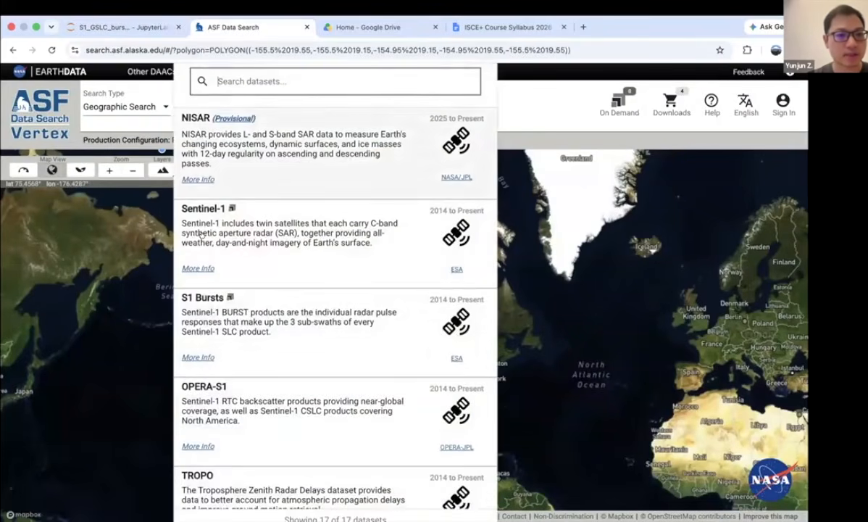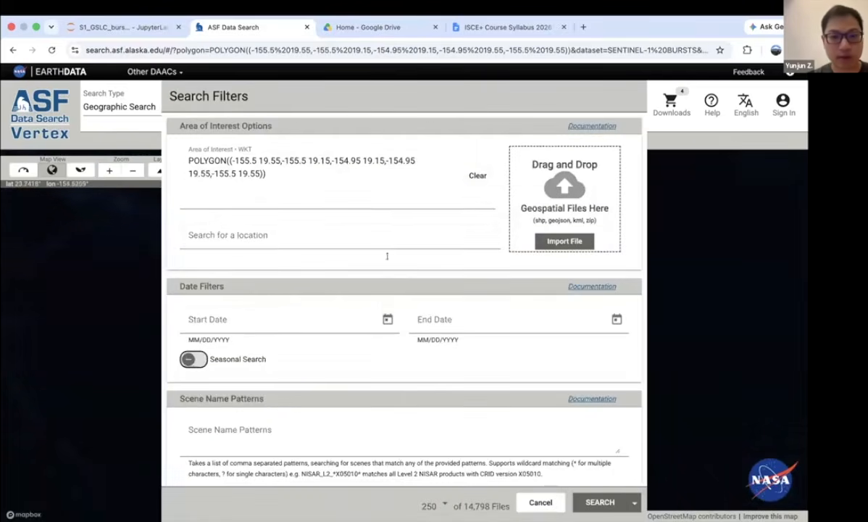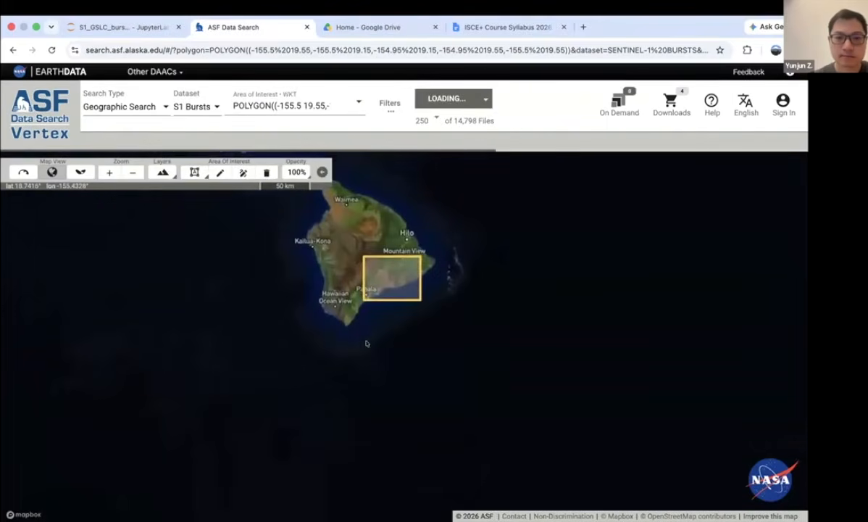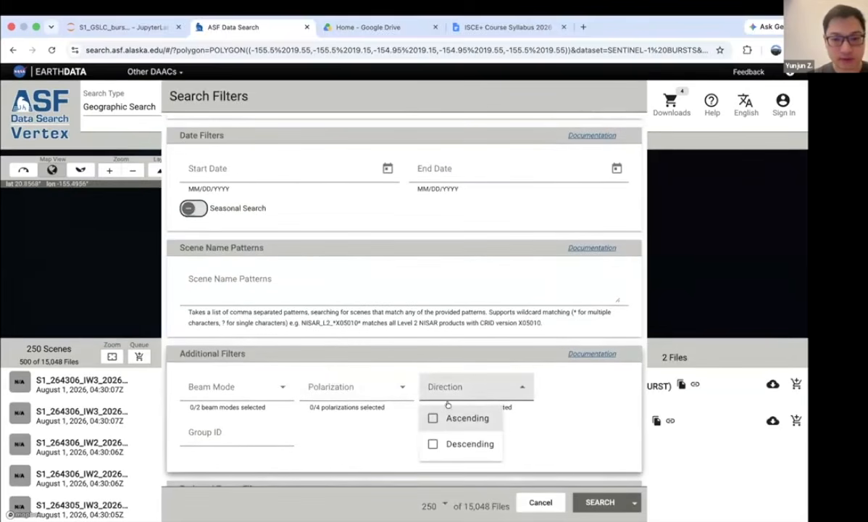Search it here, and in the dataset, if you choose search burst, this will show exactly where the burst is, where your area of interest is. Let me just do a search here. So we're choosing the Hawaii Big Island as an example here, including mainly the Kilauea volcano, which is around here. If we filter that with the direction, let's say ascending.